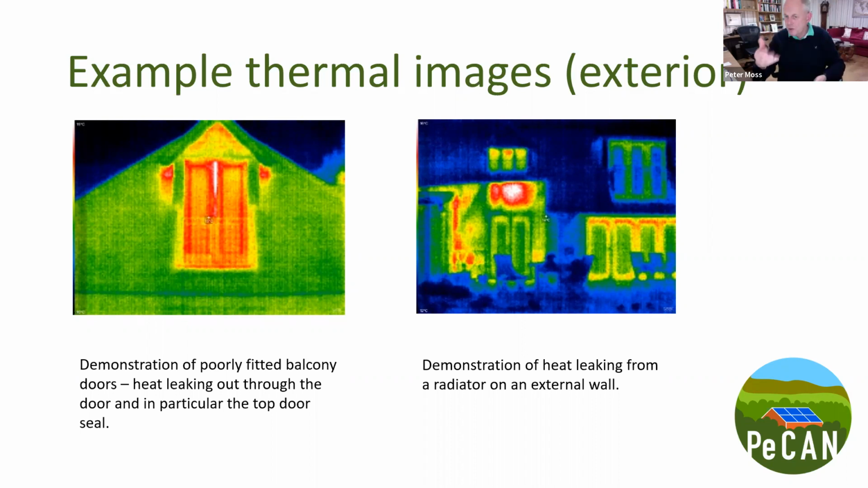It wouldn't remove the heat completely, but it would stop as much heat leaking out through the wall in the way that it is, but very visible.